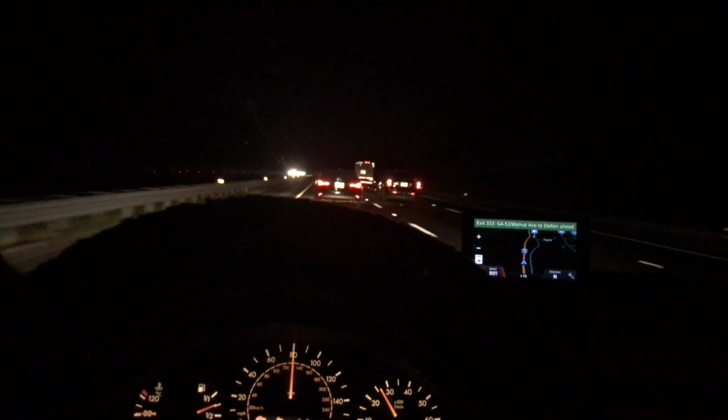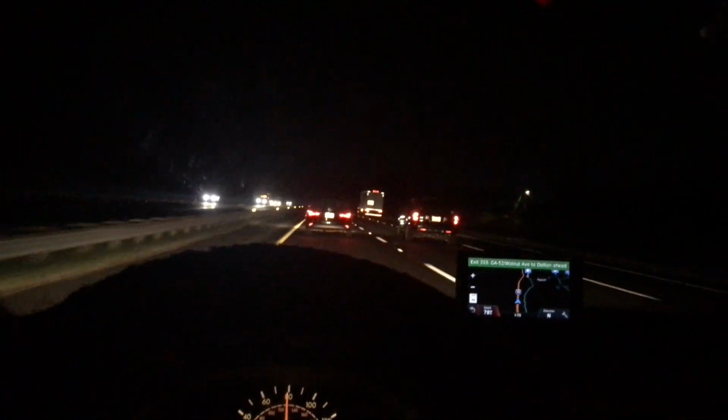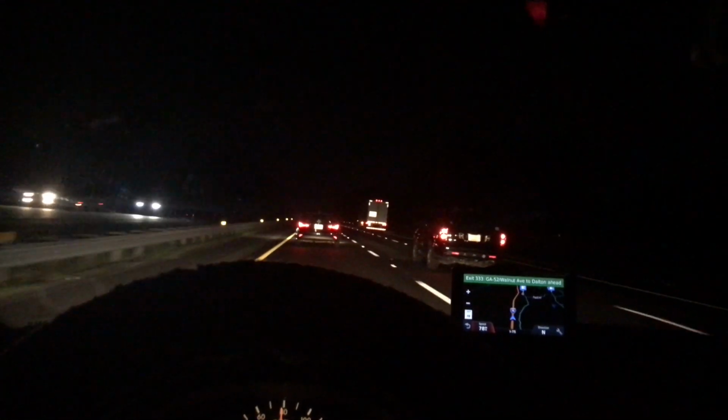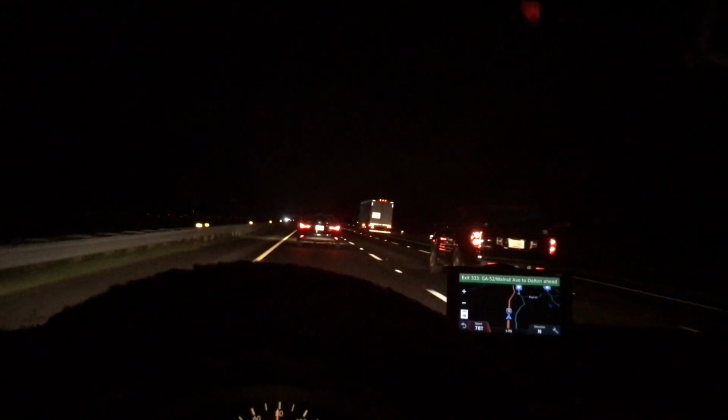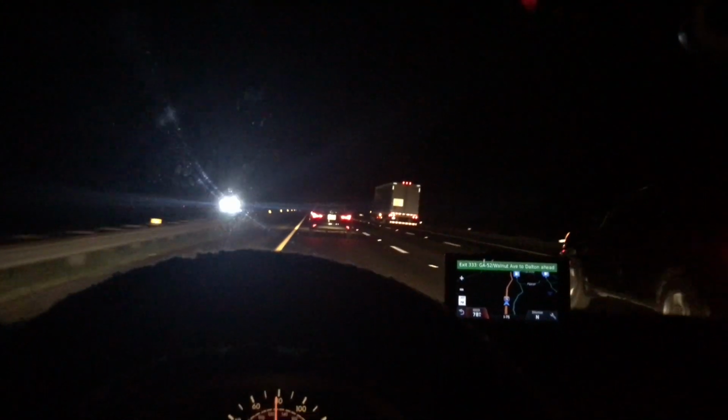This thing's really smooth on the freeway. These Pirelli P0s, I believe they're called. Man, they're a great tire. They're very smooth. I've never had a car that had Pirelli tires on it before, but these are smooth. Hey, got a great ride, good road feel, and they work pretty good on a Benz.